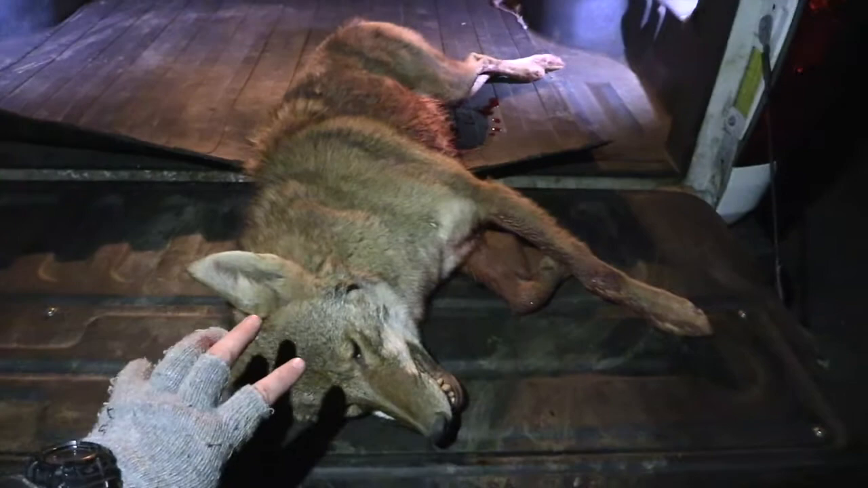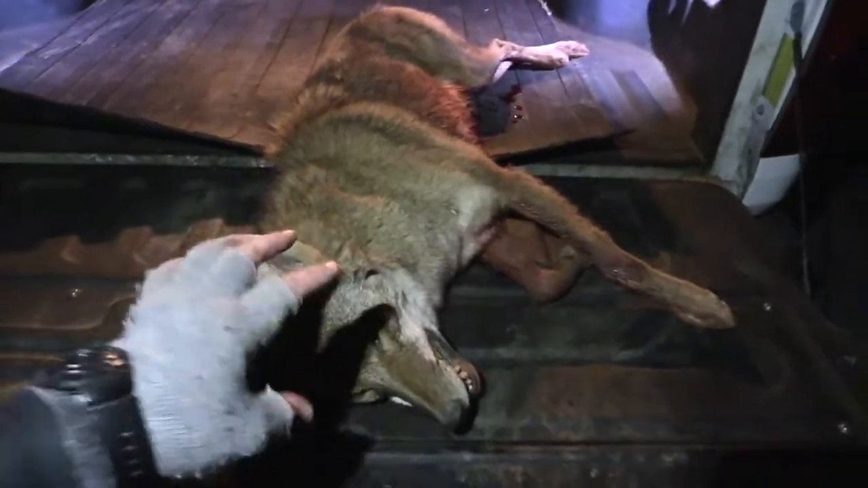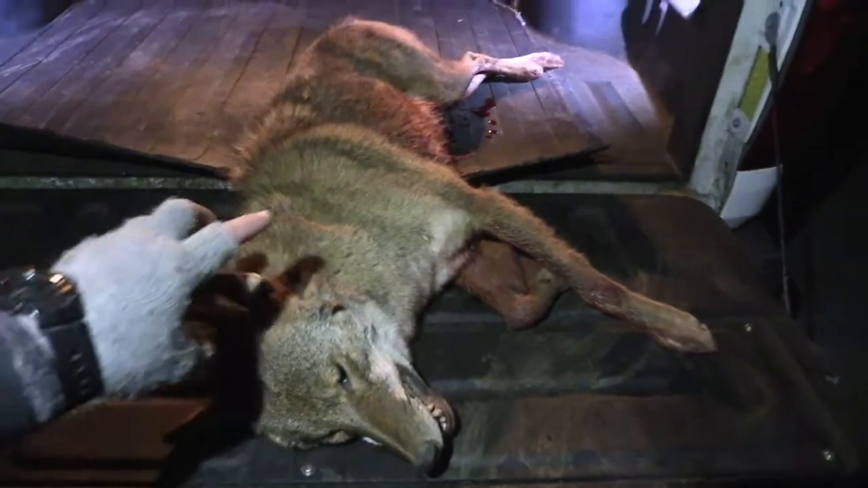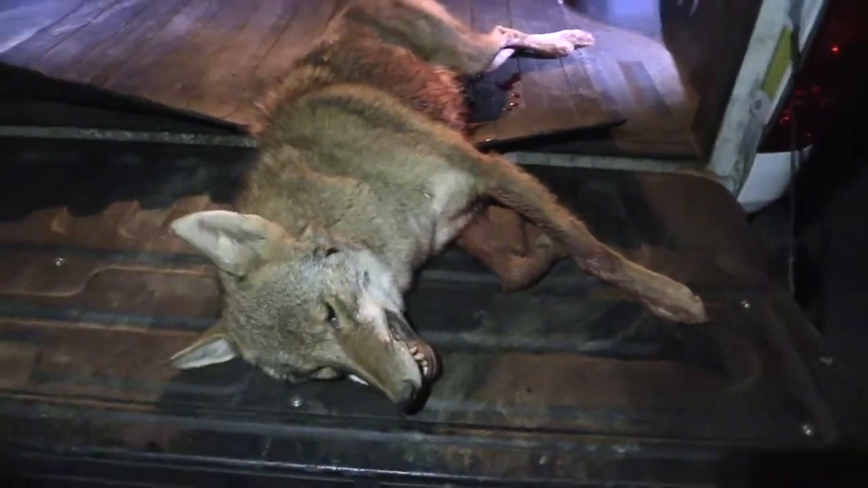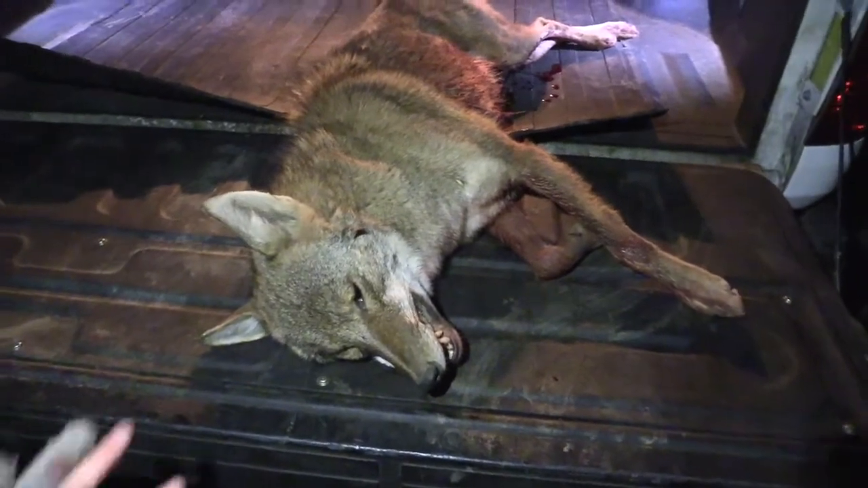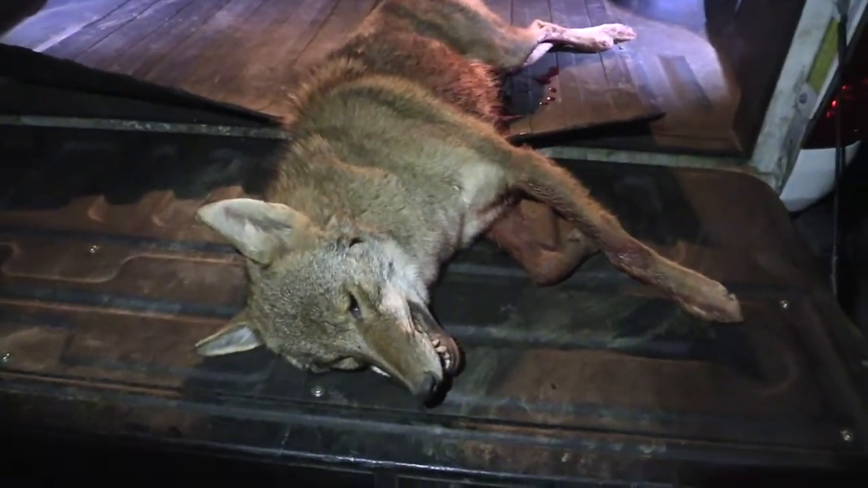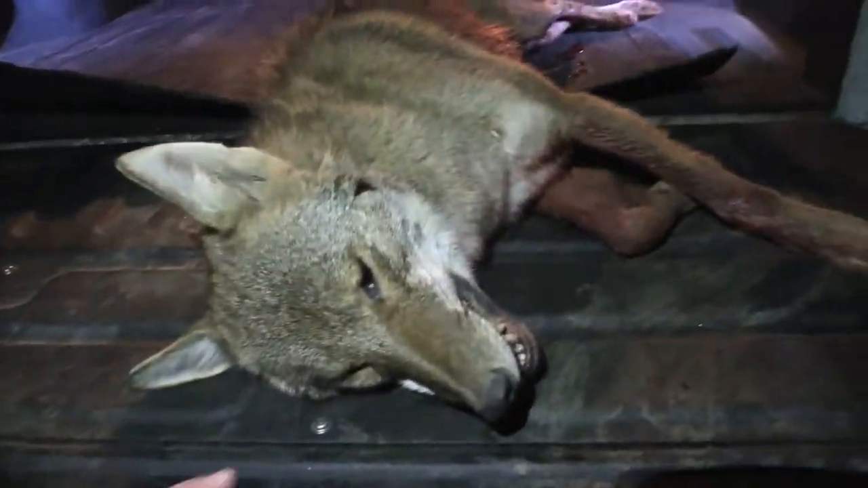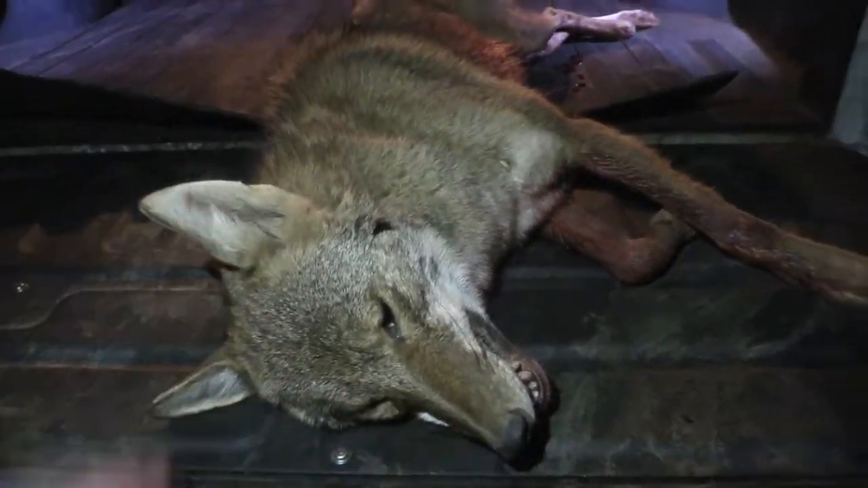If we could have caught this entire pack together, we probably could have got them all to come in at one time, but because we got them separated, these guys were more worried about getting back in towards their den and getting back in towards where their young are at, because they're still pack oriented right now. We probably could have got more killed, but that's the way the cookie crumbles. We'll take 1 over 0 any day of the dang week.